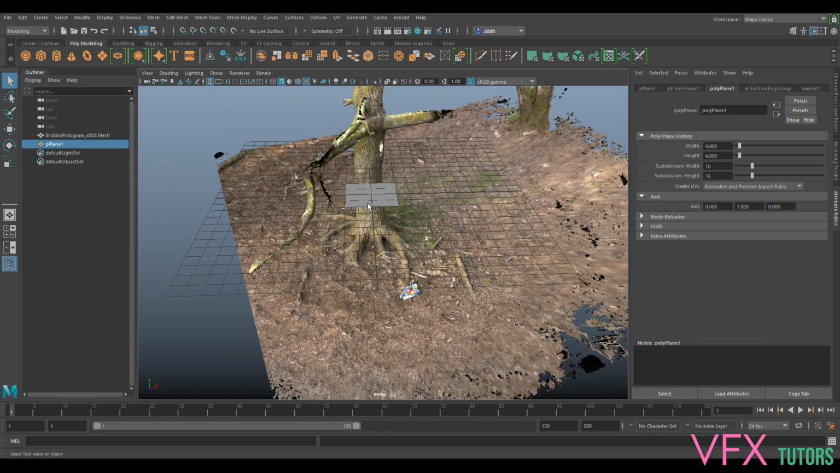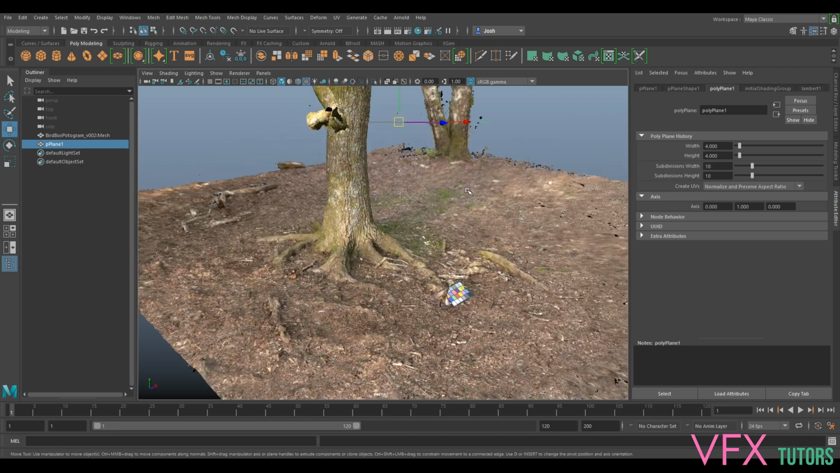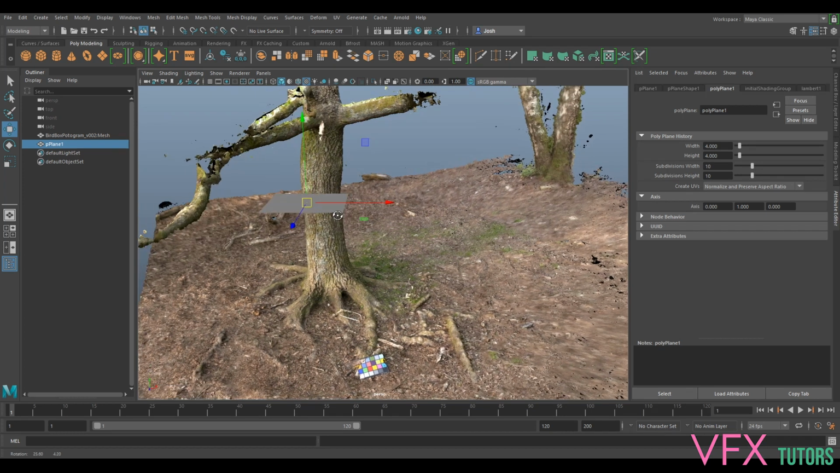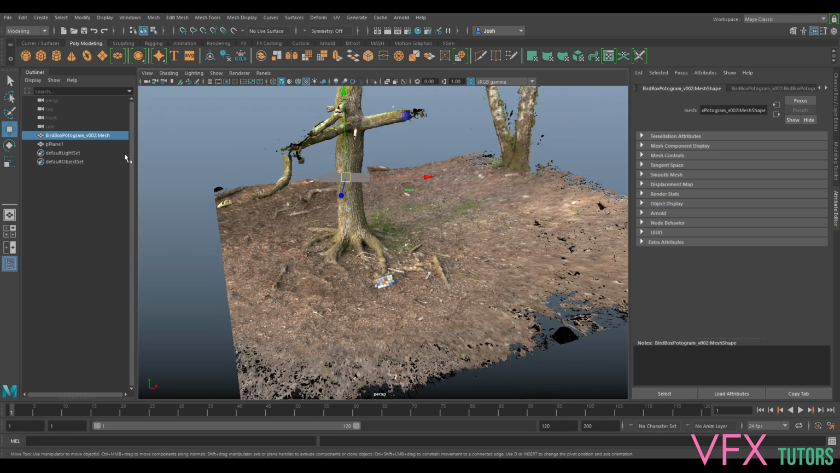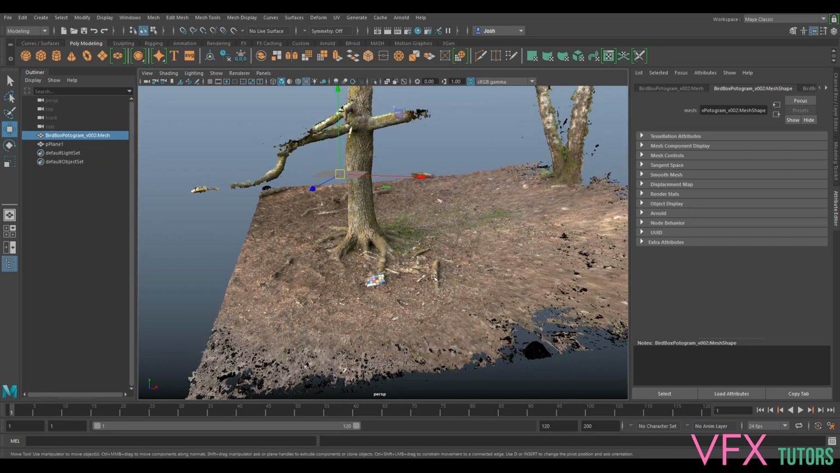I'm just going to turn this grid off, and simply select my scan. If I press insert, I can change my pivot point, and I'm just going to hold V and snap to the grid.